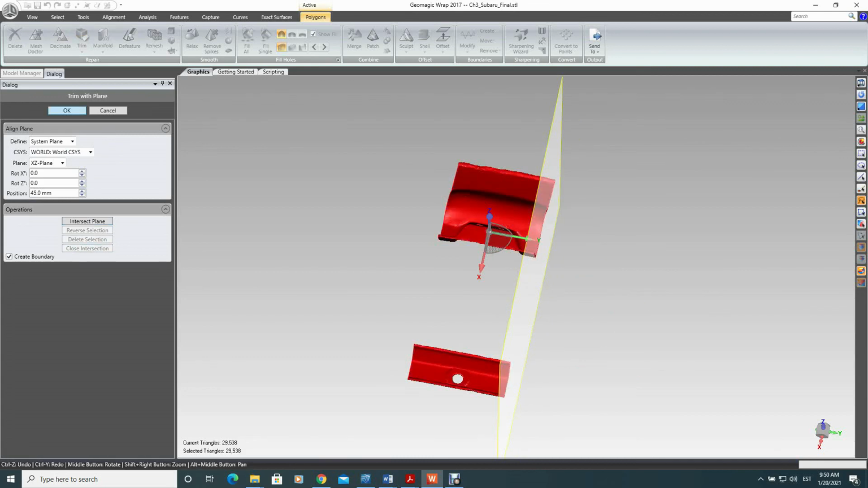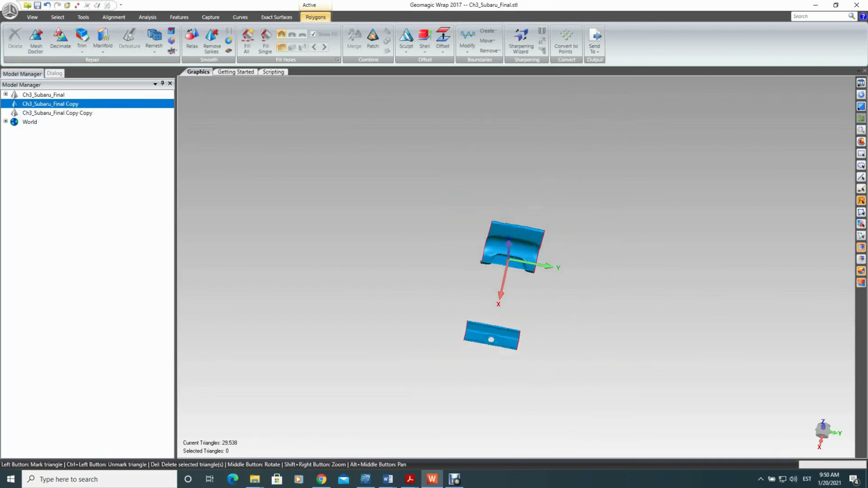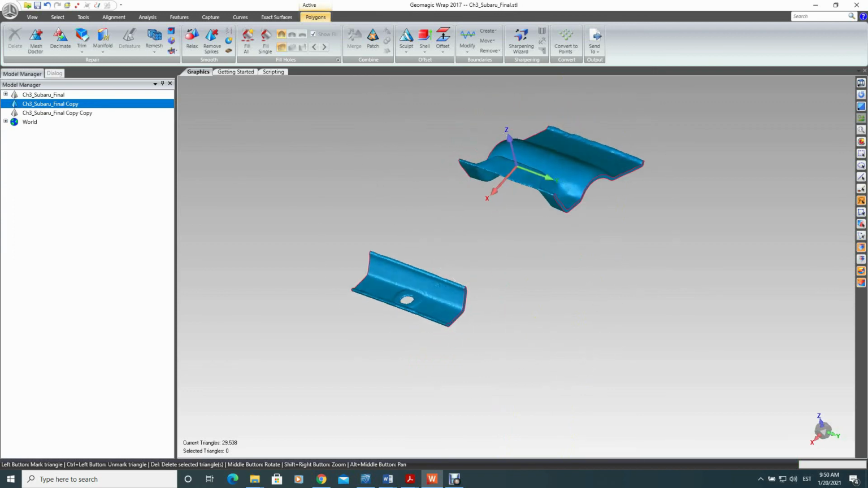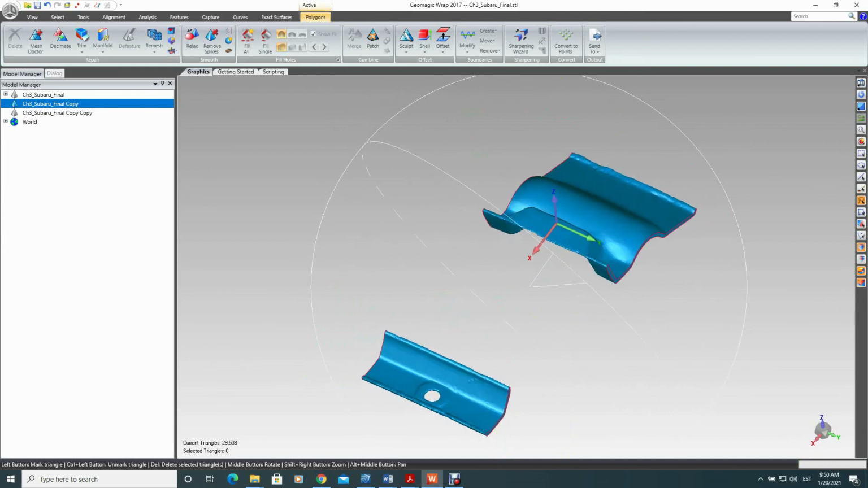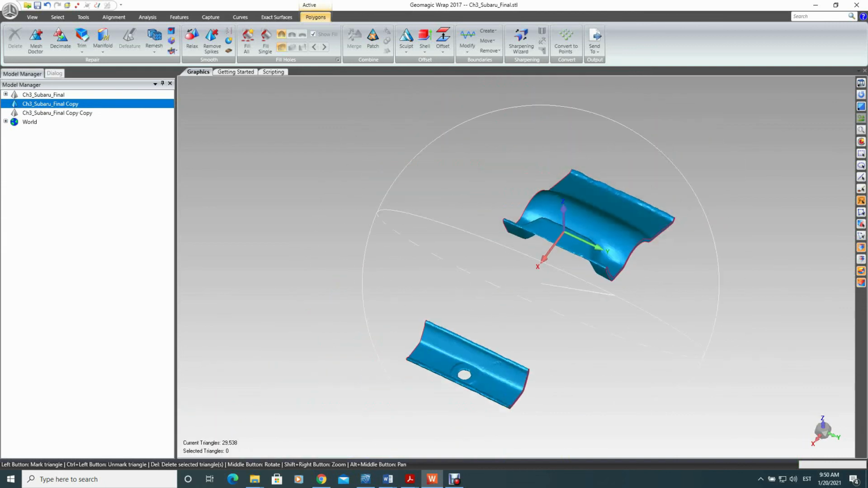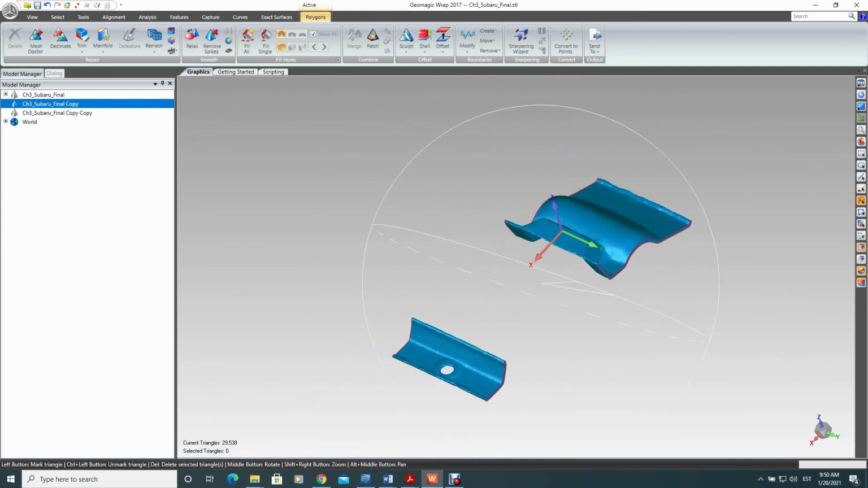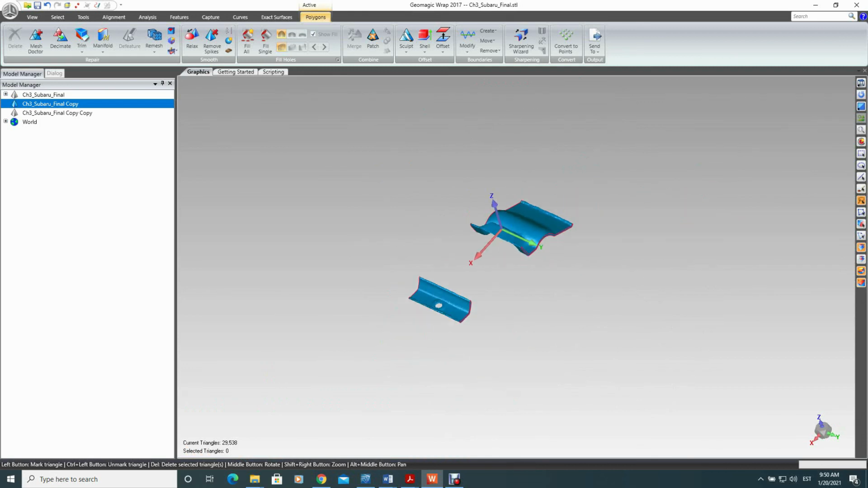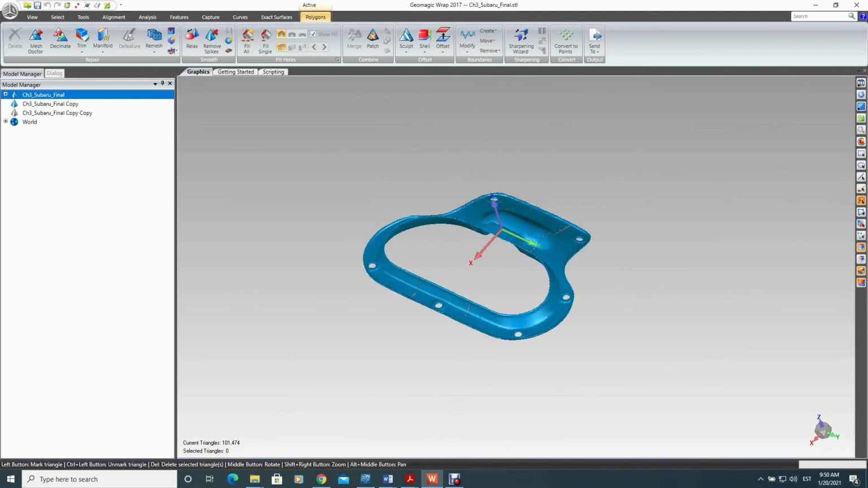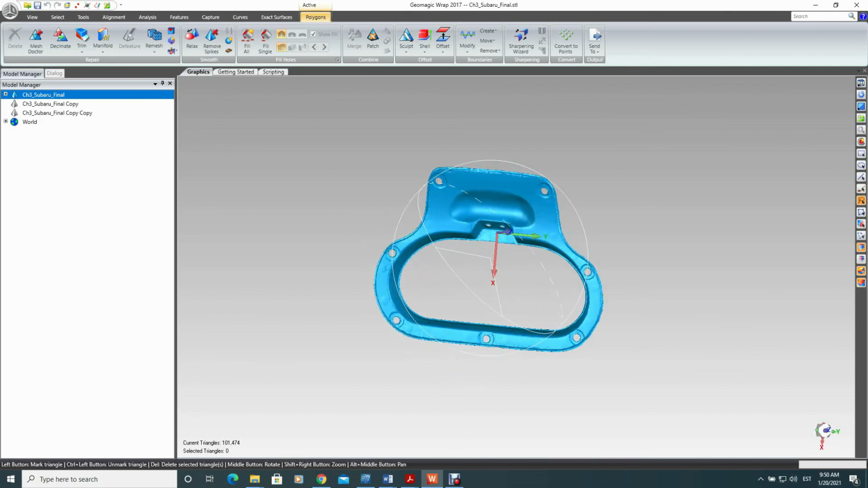Delete that section, close that intersection, close. And here we have now the parts, the midsection. And following the same logic, we will separate the final section, meaning this section over here.